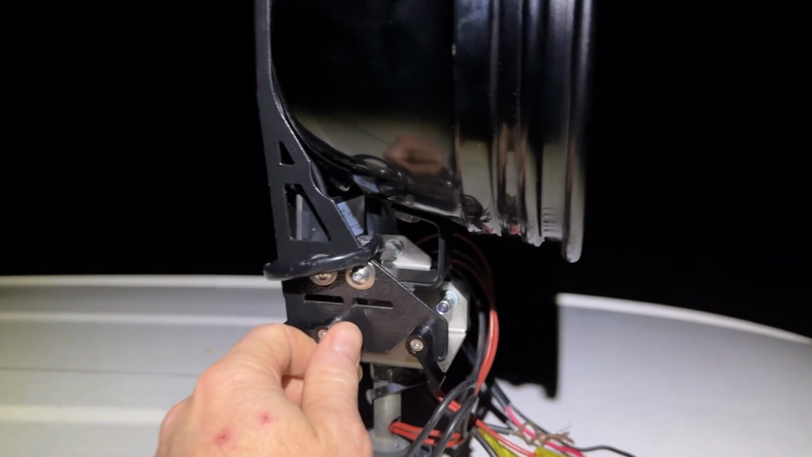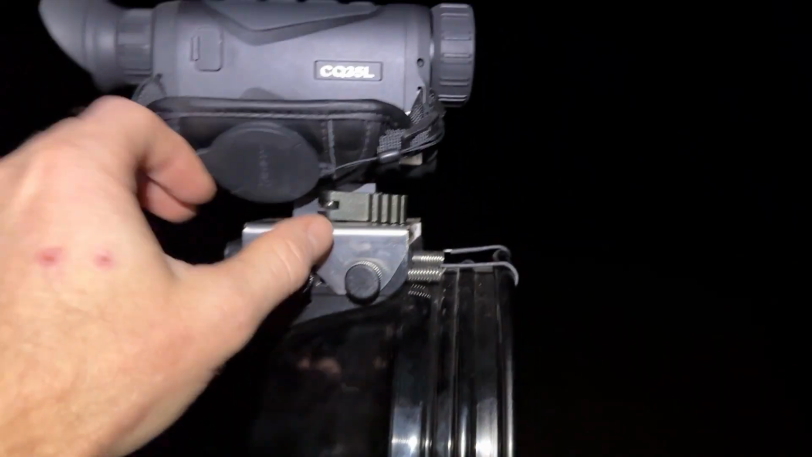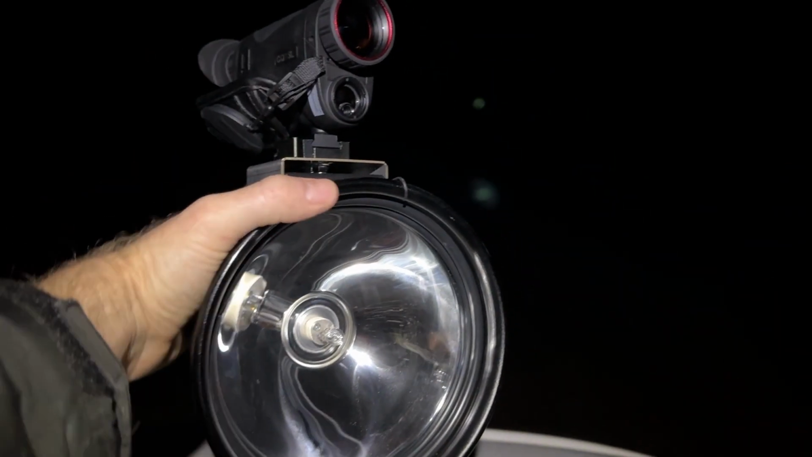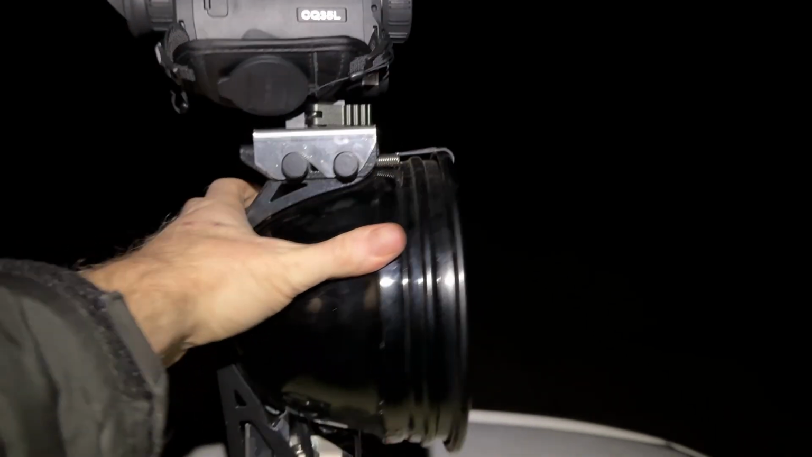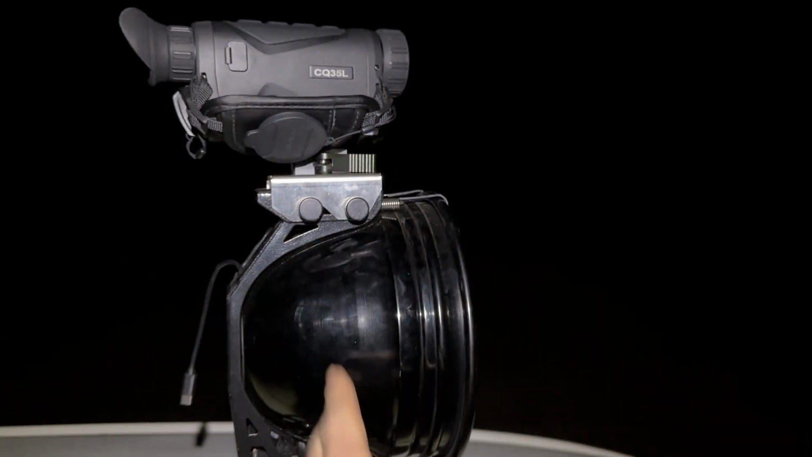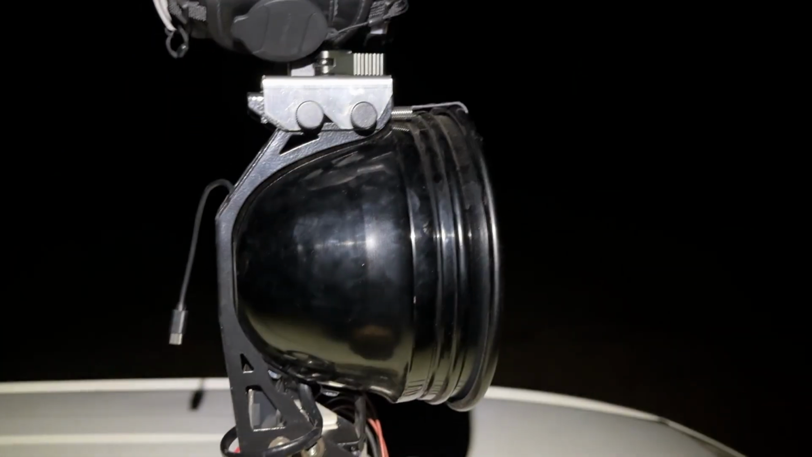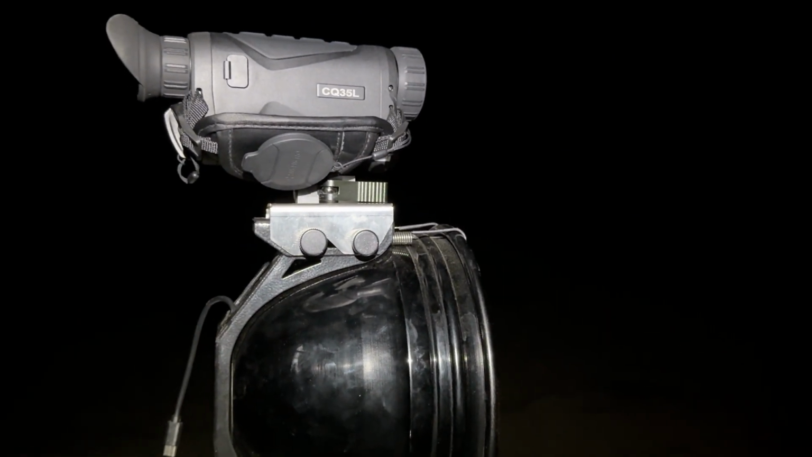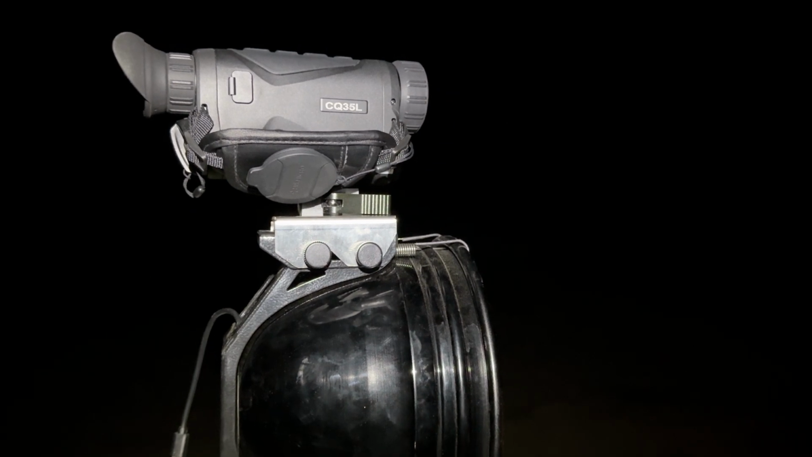Now that can be removed, so you can remove the whole light from the roof, or you can just take the thermal off the roof. And I really like this setup. With thermal, you don't need a big light anymore. It's a very comfortable, balanced setup, so the weight is distributed straight down the center. Very comfortable to use, and plenty of brightness for what you want to do once you get close to the animal.